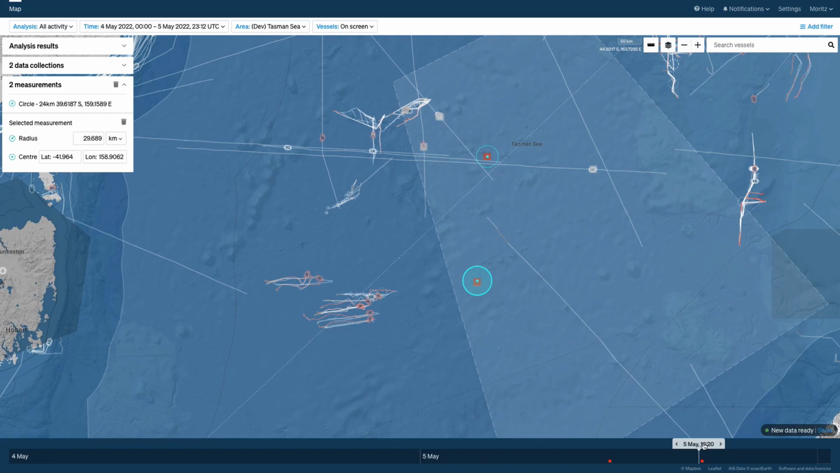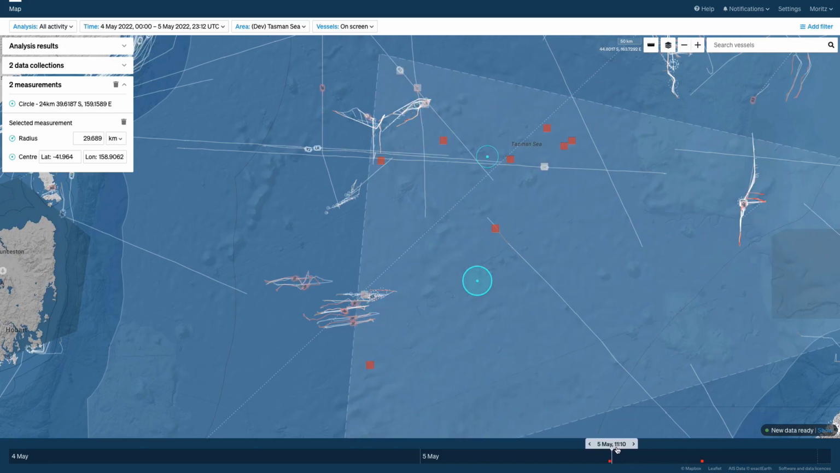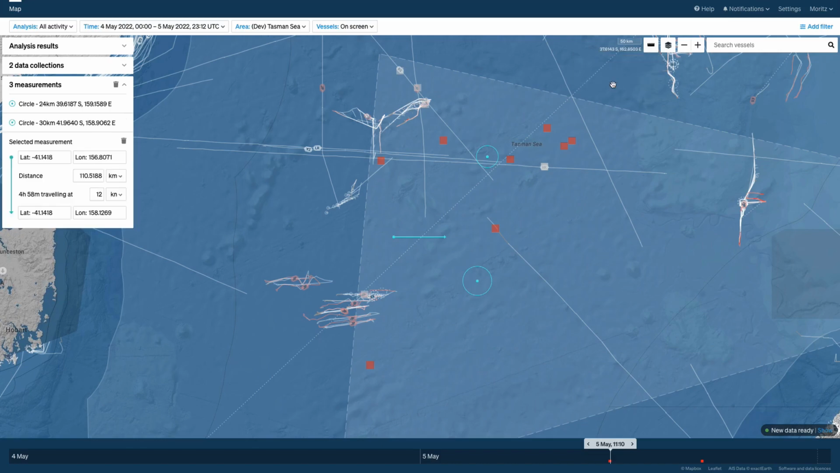So I'll move this time slider back to our first collection just to see how they relate to the previous dark vessel detections. And you can see that they're not exactly on the same locations. However, they're fairly close. Going again to our measurement tool, you can take out the line measurement, connect these two locations, and the line measurement tool shows us that they're about 110 kilometers, 60 nautical miles apart, and it would take about 5 hours to travel that distance at 12 knots.